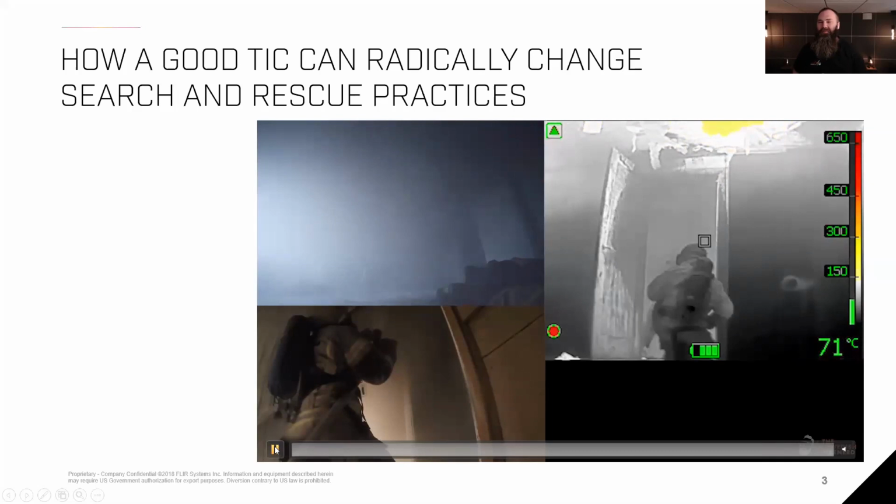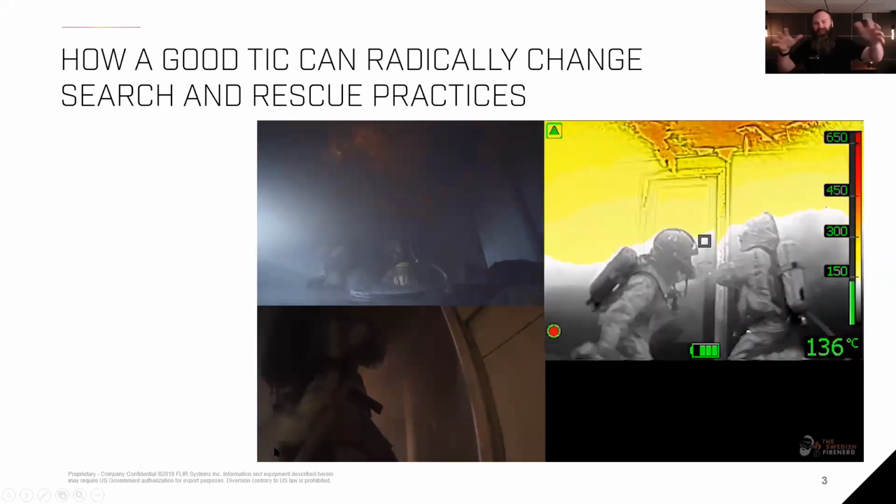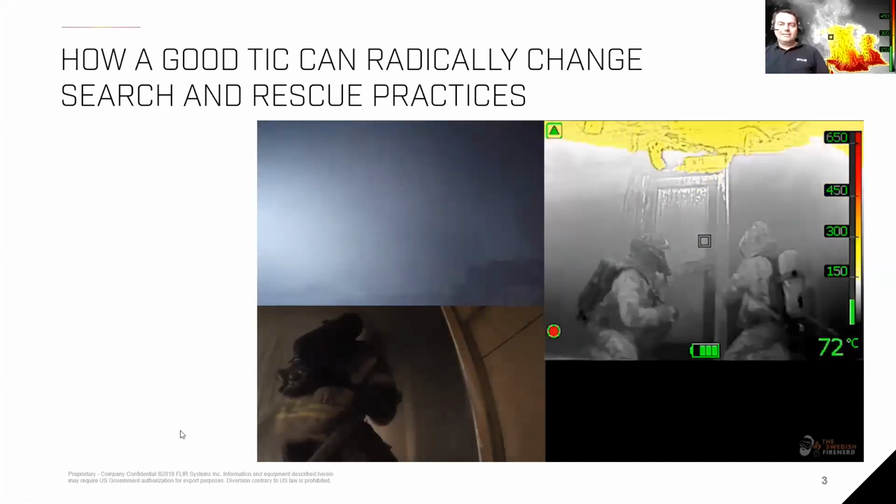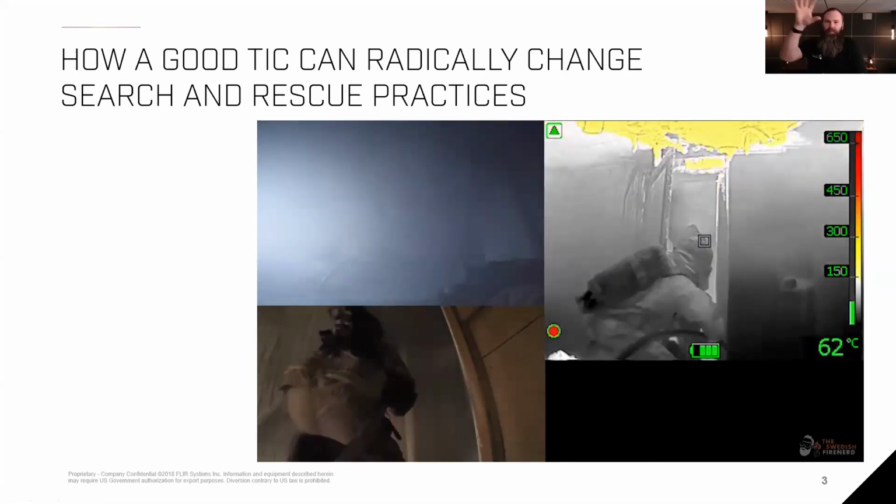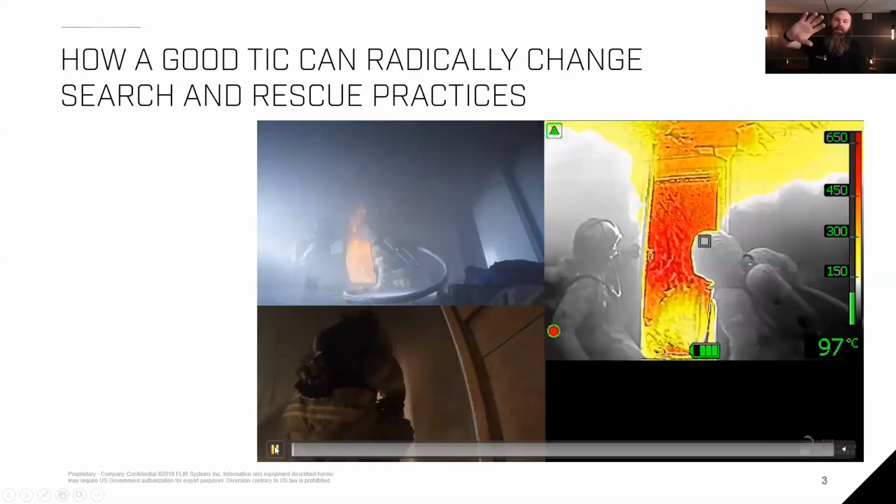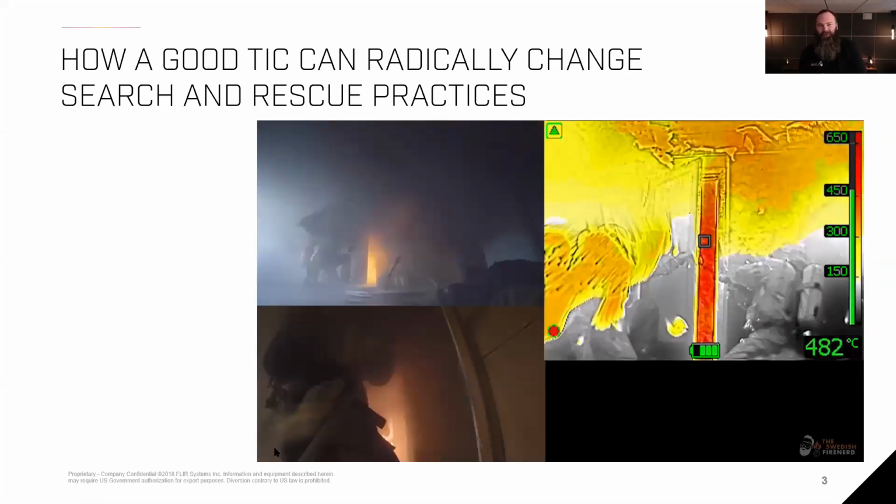But if you looked at the image quality of that camera, it was at best a situational awareness camera. You could see roughly, if the smoke wasn't too bad, the space you were in. In a video like this, you can see every bit of detail in the room, even though the visual image starts to go when we open the doors and start suppression. But even though we're still producing a lot of water, you still have visibility in the space you're in, and you can assess temperatures and so on.